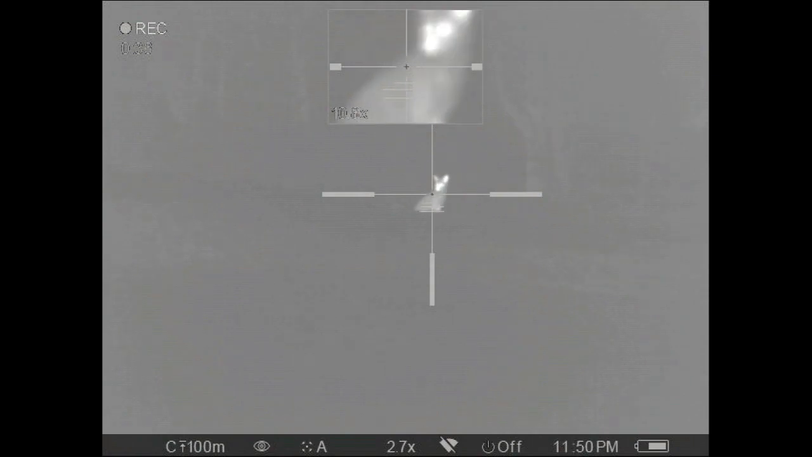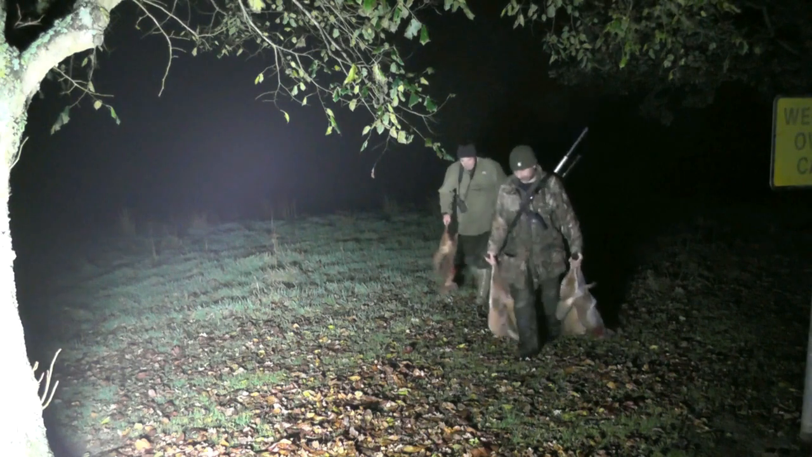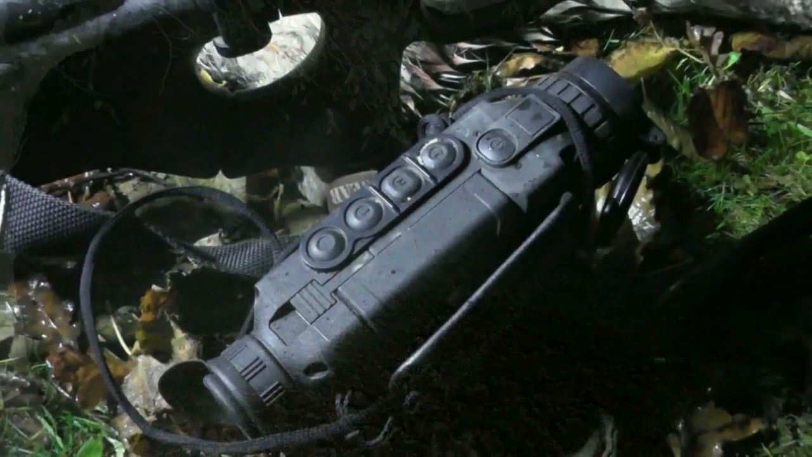Eventually, a 143 grain bullet ends his dilemma. Six foxes in the bag, the FLX cooler and the thermal equipment certainly prove their worth.